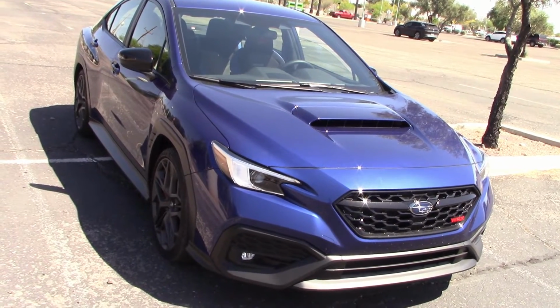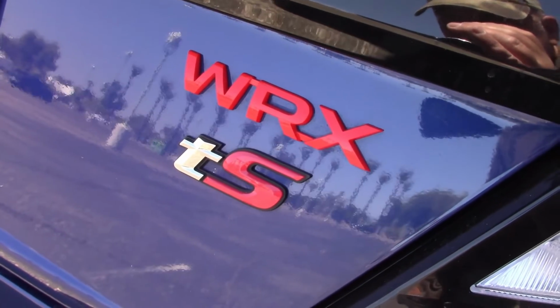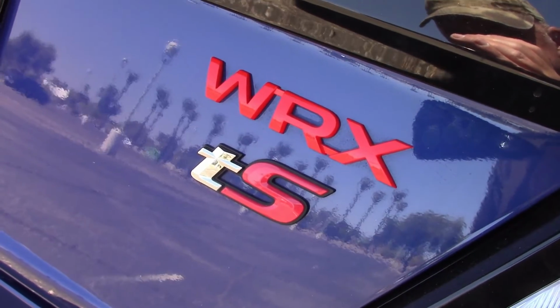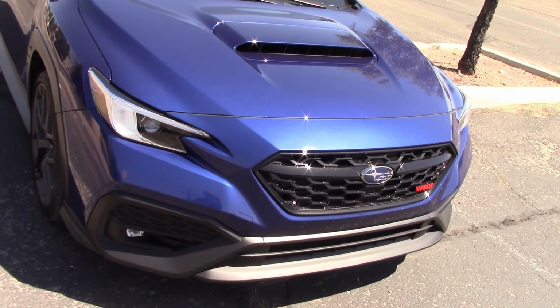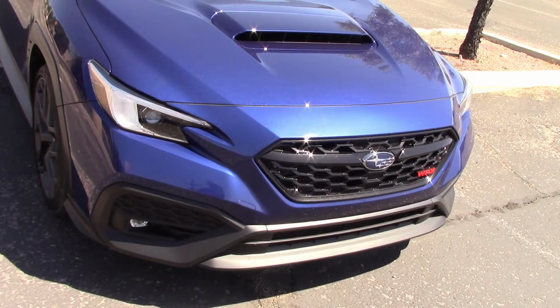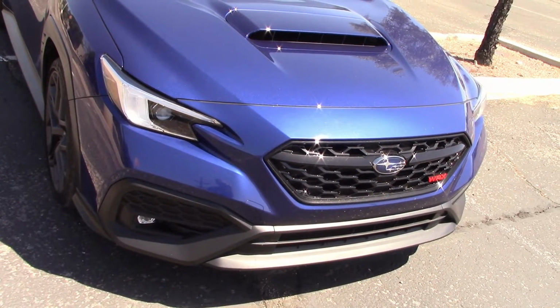Subaru sent us a WRX to drive. The WRX TS Performance version, 6-speed manual. We already did a full road test video on this, posted on YouTube. Here we're doing a night drive and headlight test only. If you want to see the other video, we'll have a link for that at the end of this video.